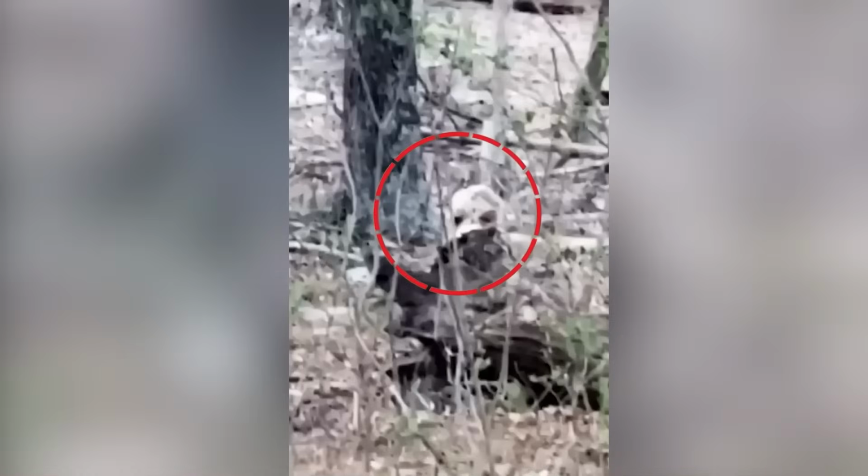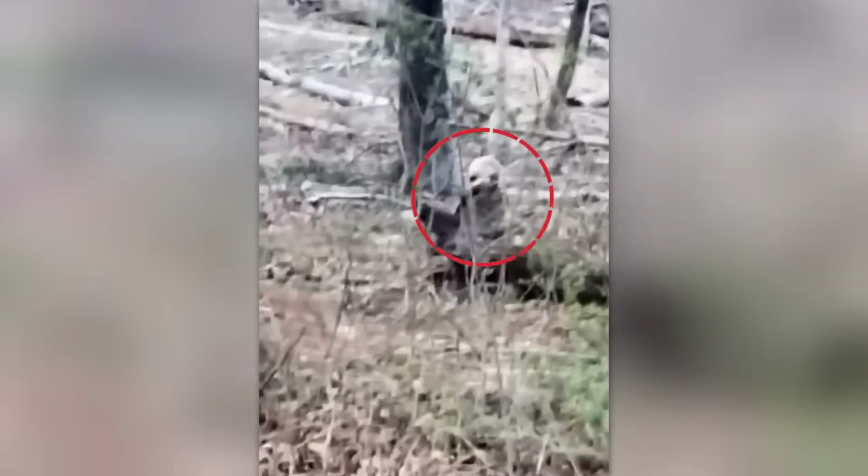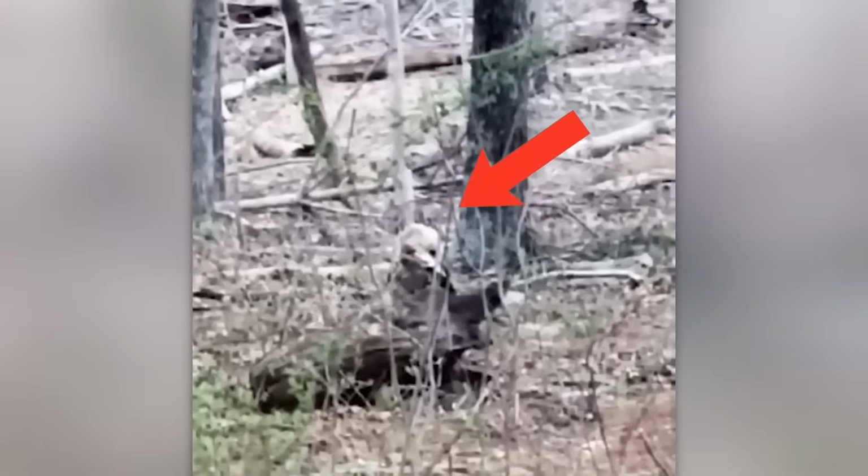Its face looked as if it were deformed with something like a beak on the face. The intentions of this animal were unclear, as it never moved much besides keeping its eyes locked onto the recorder. With the behavior as such, the tourist described it to be an unrecognizable animal that was later pronounced to be a cryptid.